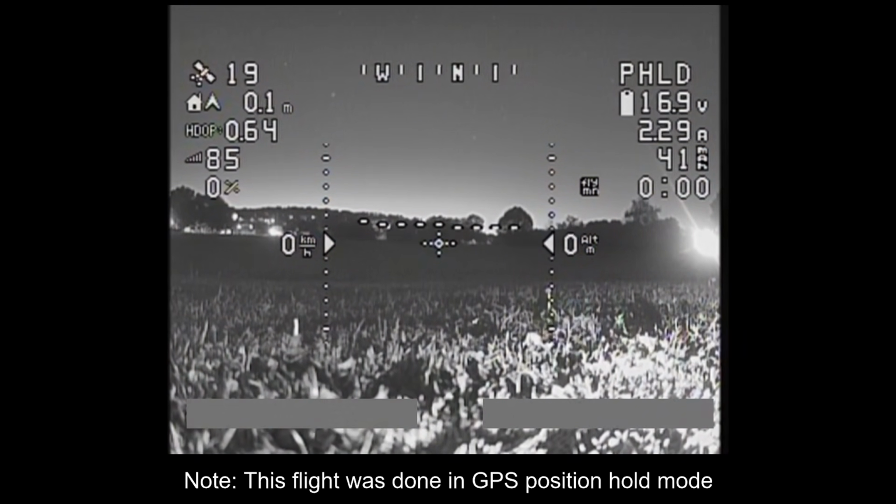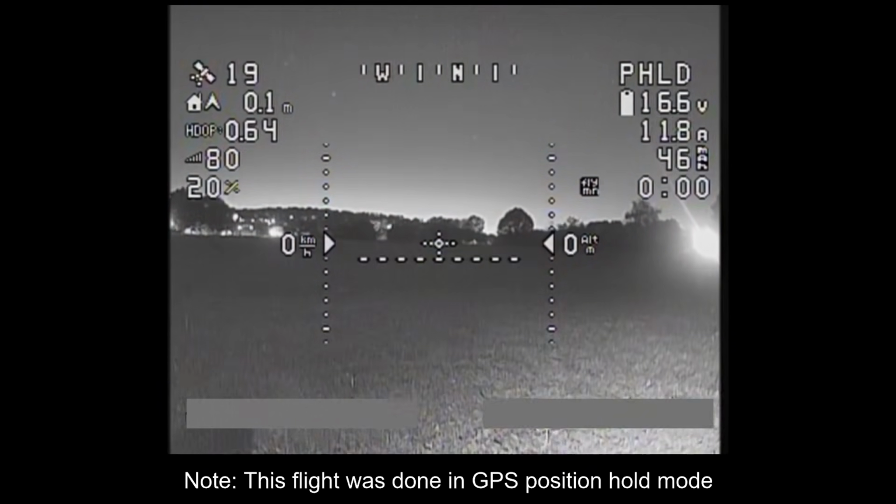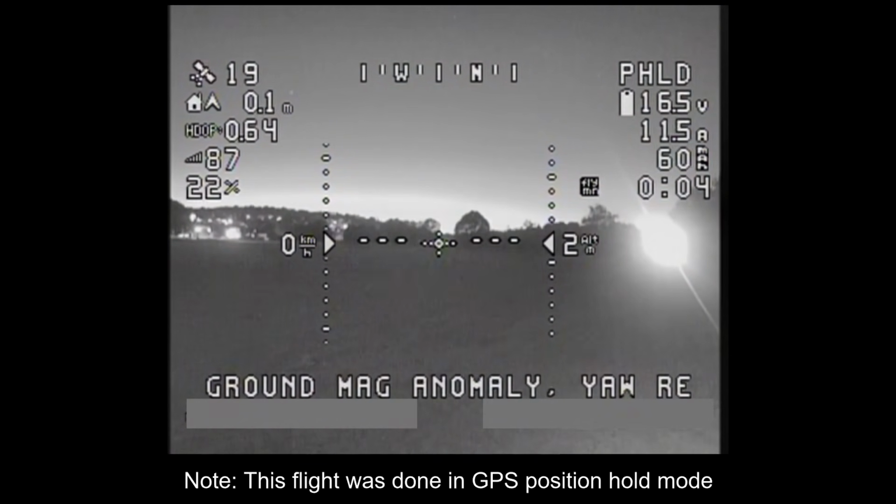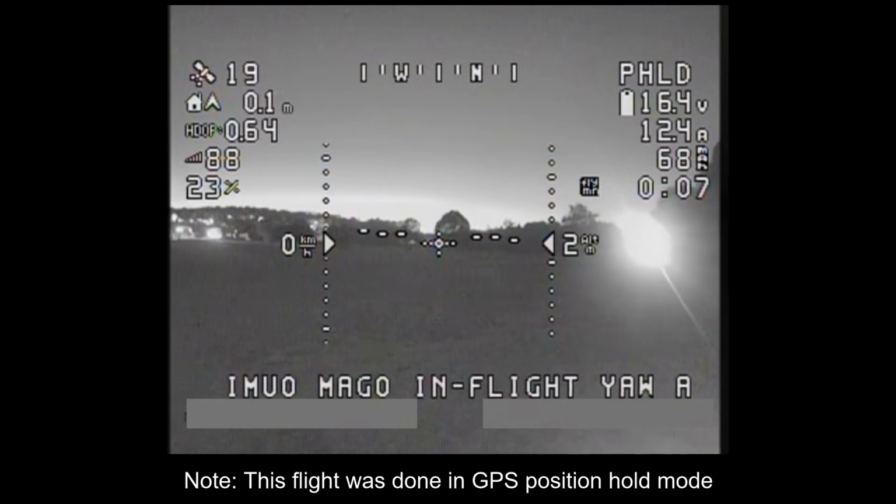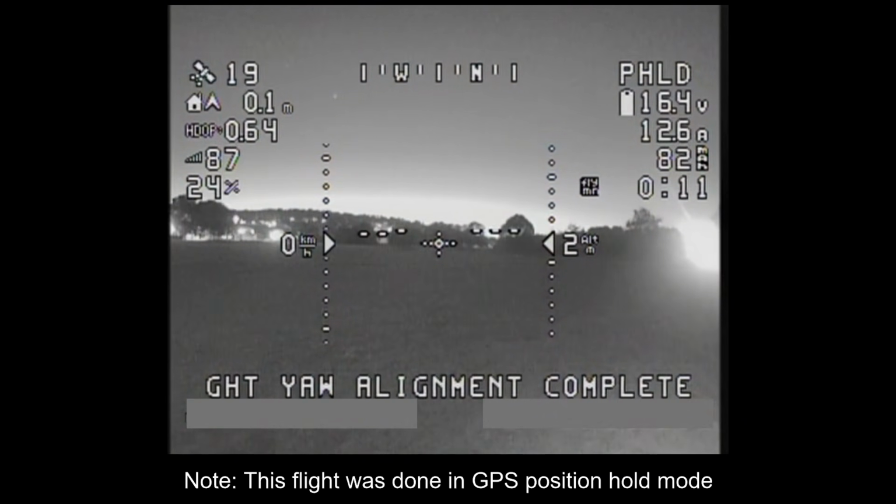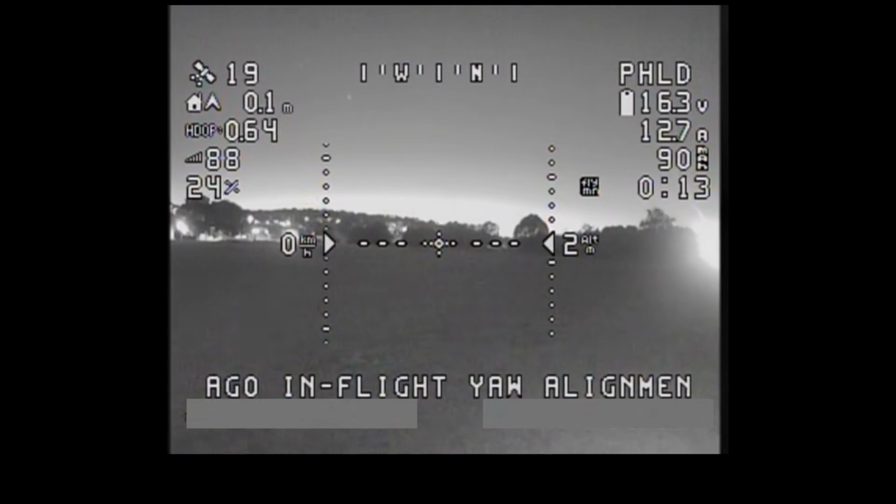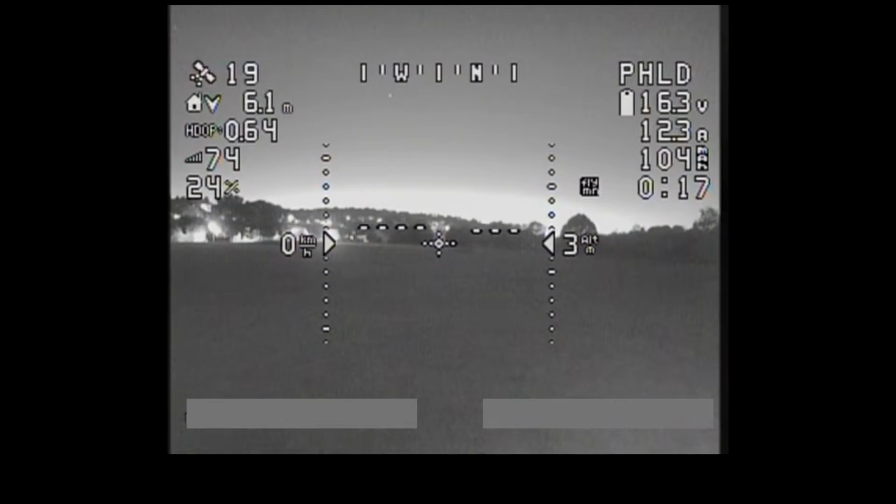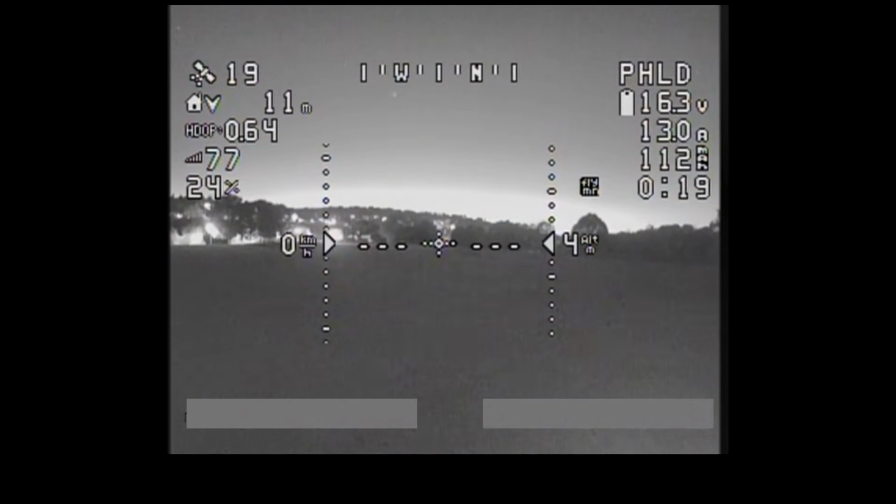And let's take her up in the air. There we go. Just do a little hover test there just for a moment, just see how she handles the wind. Yeah, she looks like she's doing a pretty good job. So let's just move her forward just a little bit away from me, and then also just want to take her up to, I don't know, about 50 meters or so, I reckon.